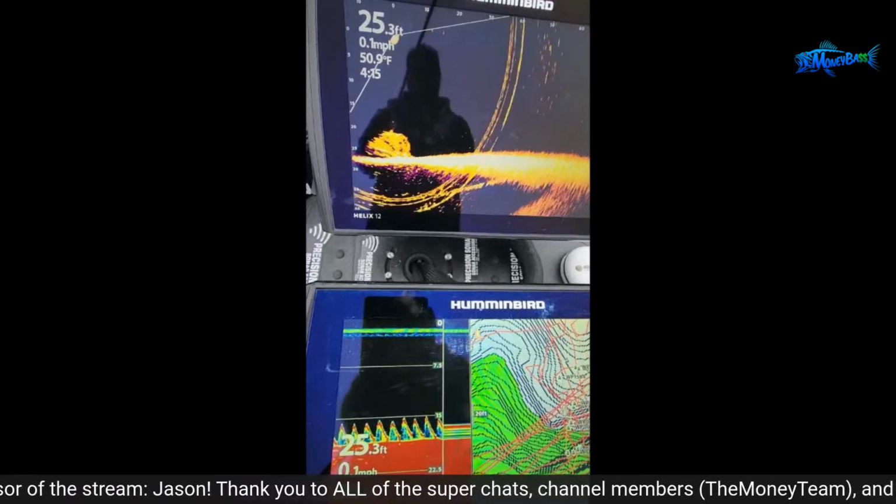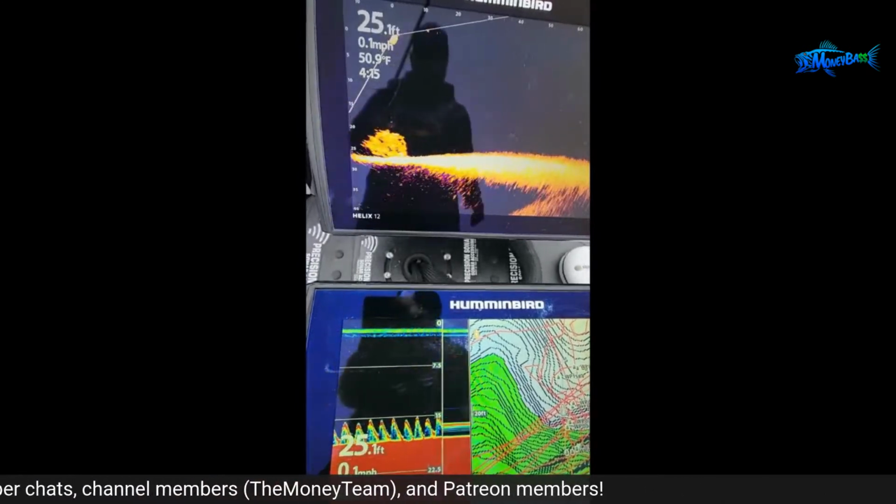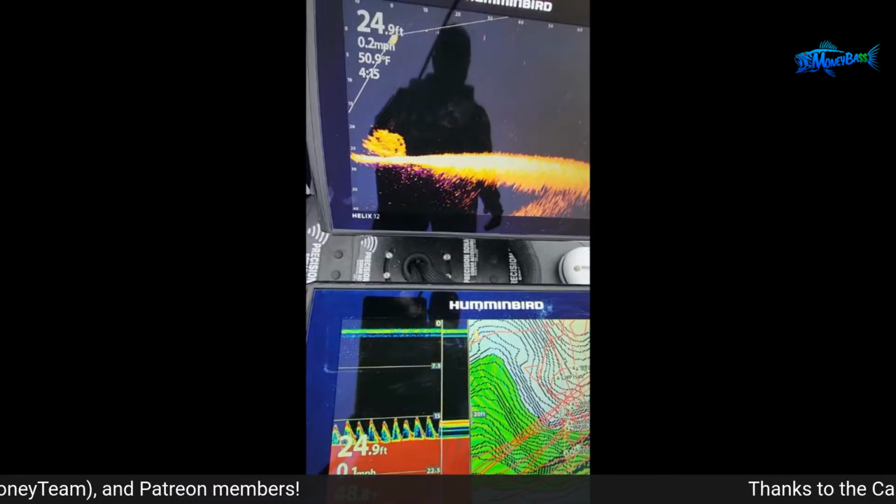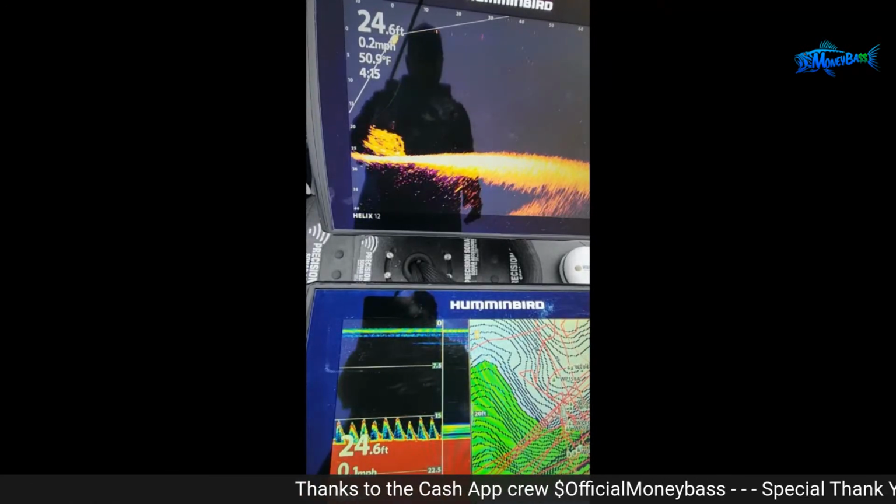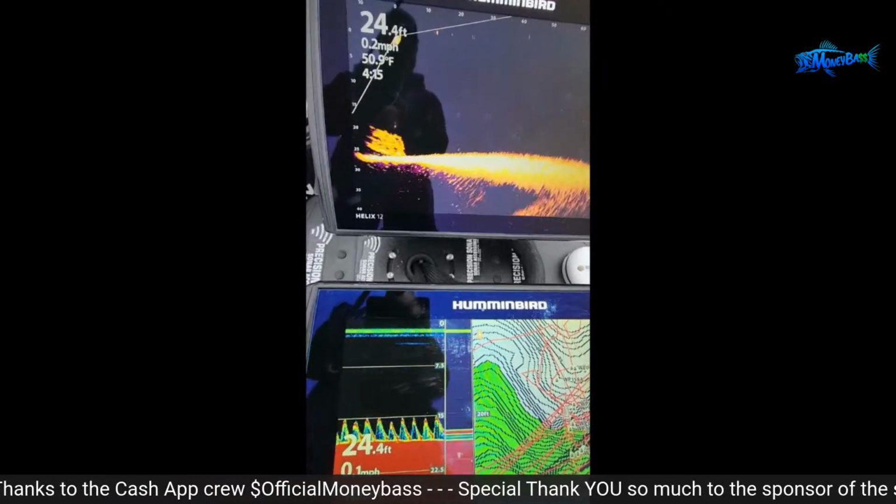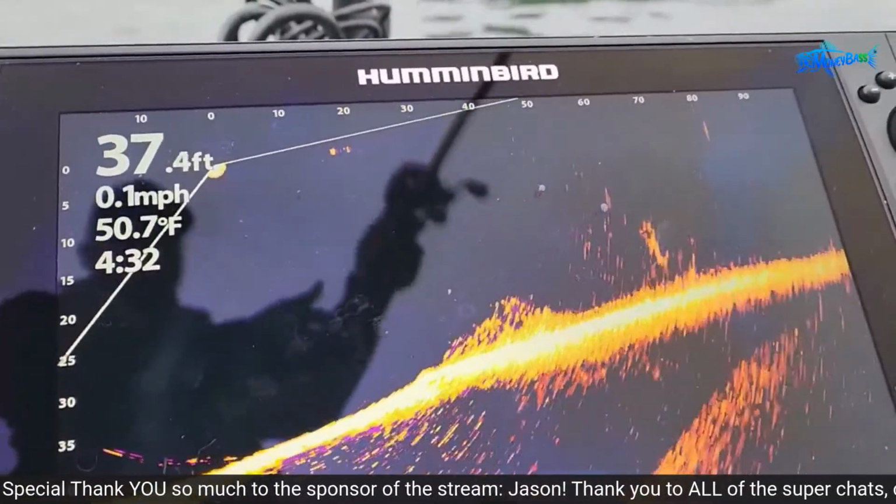And then if you look at the top, that is the live imaging. And I was able to jig that spoon all the way from one side of that brush pile all the way to the other side. And the image was pretty clear and bright. There may have been a fish or two in that brush pile, but at this point, I was really just trying to get some footage for you guys because time was ticking. I had to get this done and get back in. So as I'm scanning, you can see those fish in the distance.